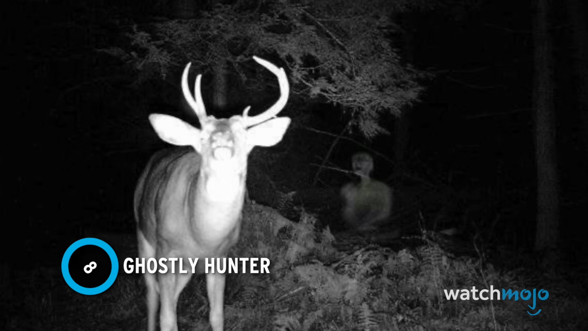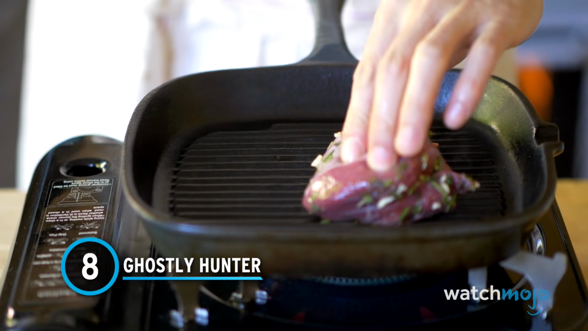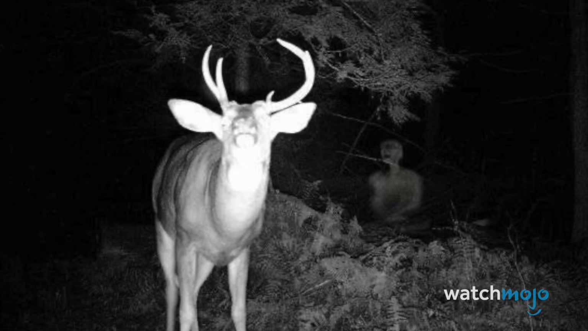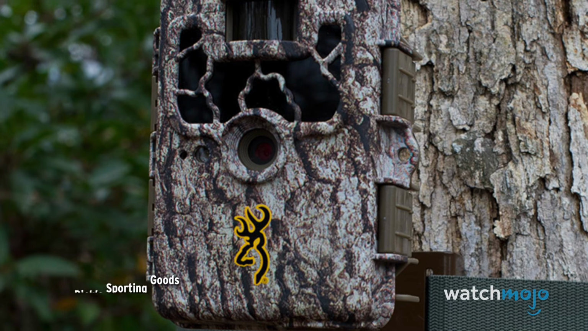Number 8. Ghostly Hunter. Sure, venison is delicious, but can ghosts even eat it? Maybe this particular Pennsylvania hunter is trying to find out. There are 2 creepy aspects of this photo. Of course, the ghostly hunter is spooky, but this could simply be a case of the camera distorting either a human subject or a water reflection. After all, trail cameras aren't exactly the best quality, and this photo was taken at night.